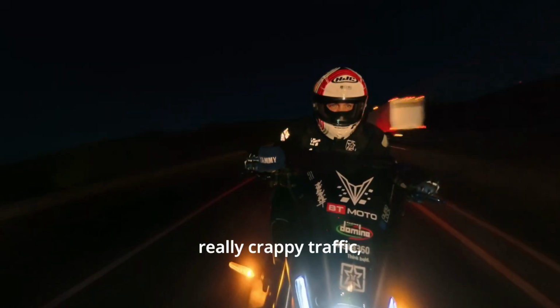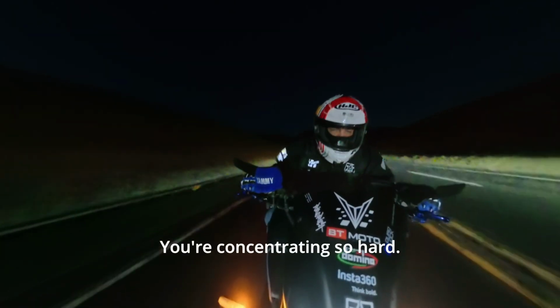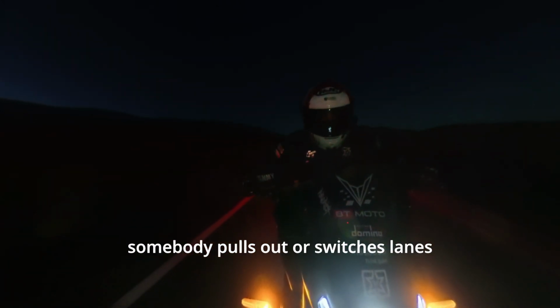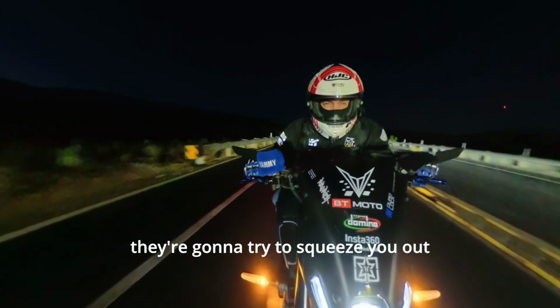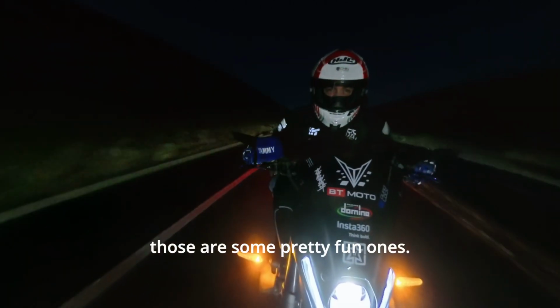when you start splitting lanes, and you're splitting for a long time, it wears you out. You're concentrating so hard, watching everybody, trying to make sure nobody pulls out or switches lanes without indicating, and then you get that random jerk that decides they're going to try to squeeze you out because they're mad they're stuck in traffic and they don't want you to go past. Those are some pretty fun ones.